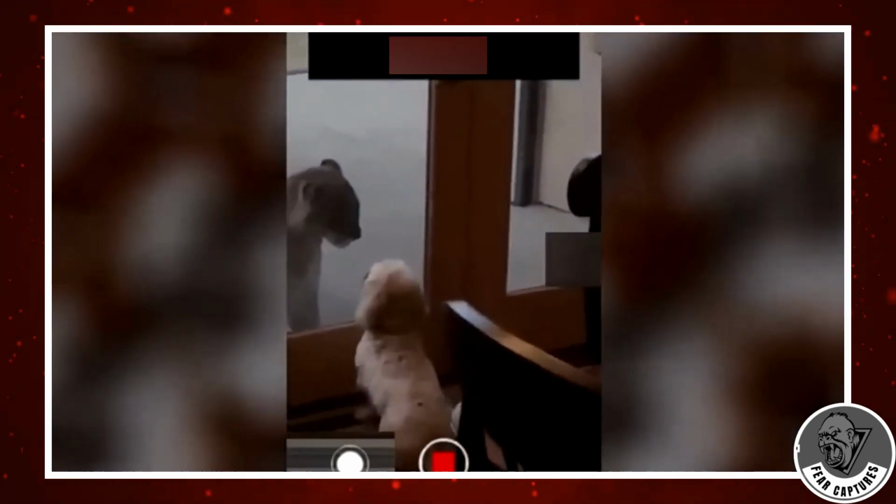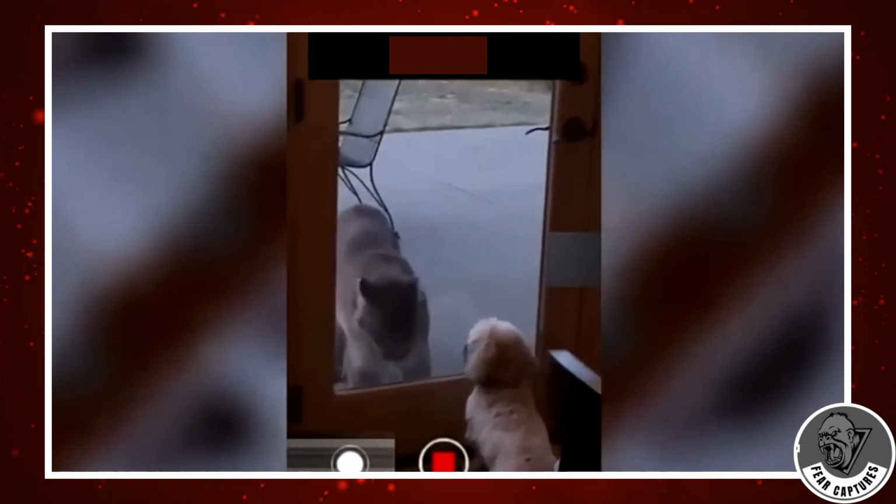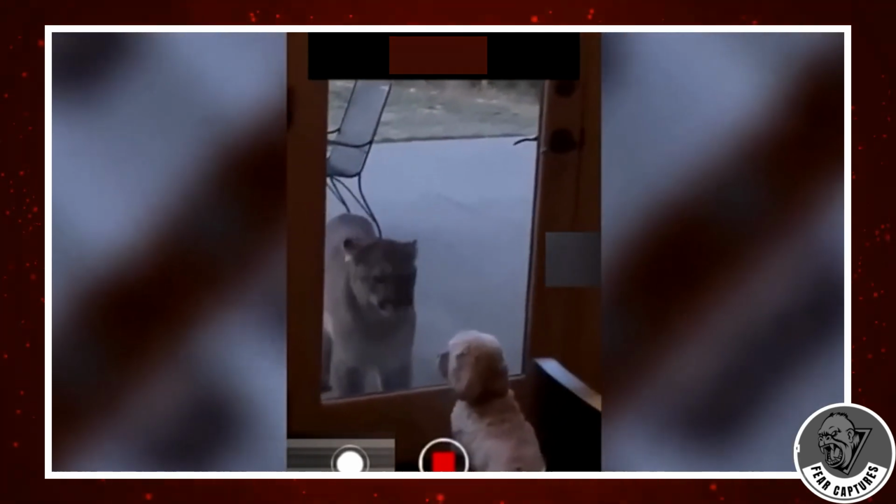Here is where the dog, Dash, should get some credit. He does not back down from that feline. Observe the lion's paw patterns at the window. Dinner seems so close, but yet so far away.